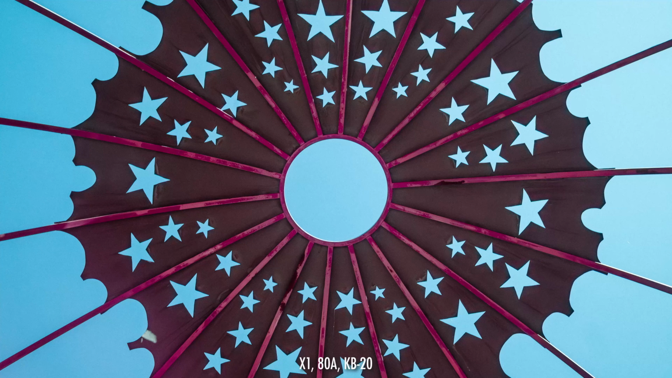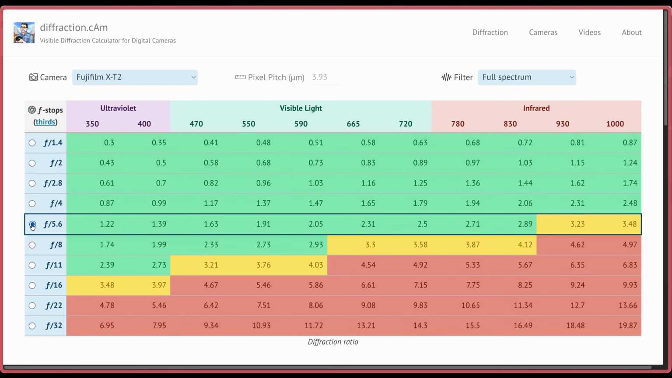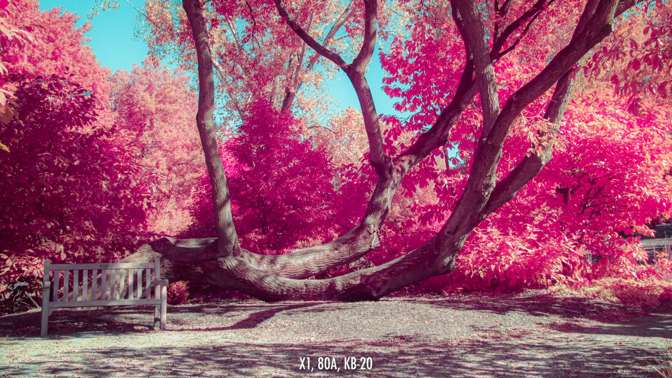For aperture, you will probably want to avoid diffraction, or at least be aware of it. I recommend using my visible diffraction calculator for digital cameras. This will help you see how much diffraction you can expect in a full spectrum image. Be sure to choose full spectrum in the filter selector. Most of my images were shot at f5.6 on an APS-C Fujifilm X-T2. Also, be aware that wide apertures, such as f2.8, can result in chromatic aberration. You'll want to use narrower apertures. When shooting candy pink, your aperture is walking a tightrope between chromatic aberration and diffraction.